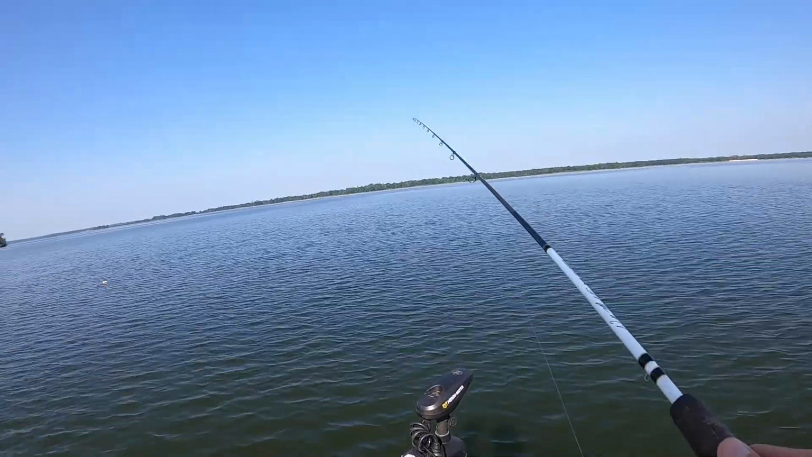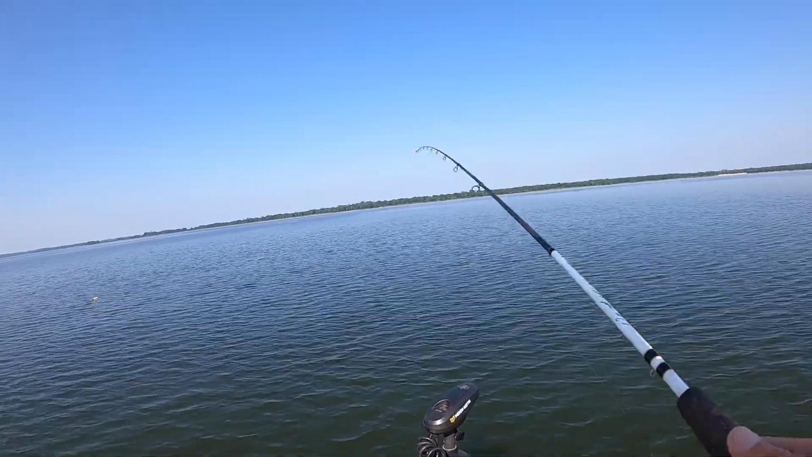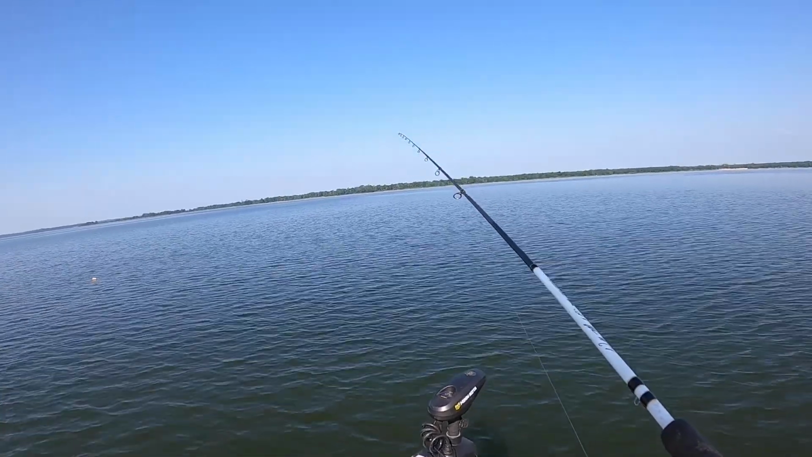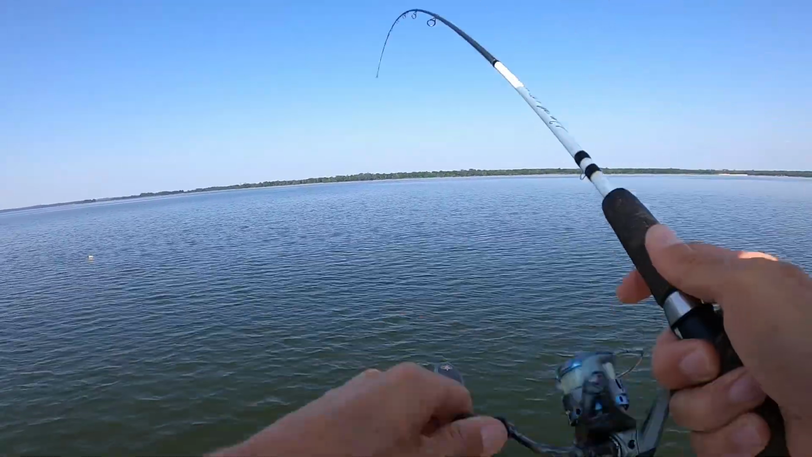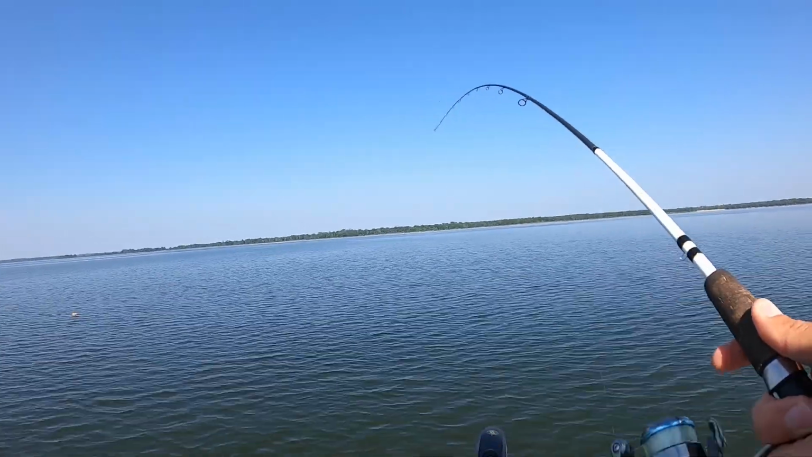You want to make sure you keep your bait above that brush. Keep it above the fish in the brush at least. Them crappie feed up. They don't hardly go down after something. Here's another one. That feels like another nice crappie right there.